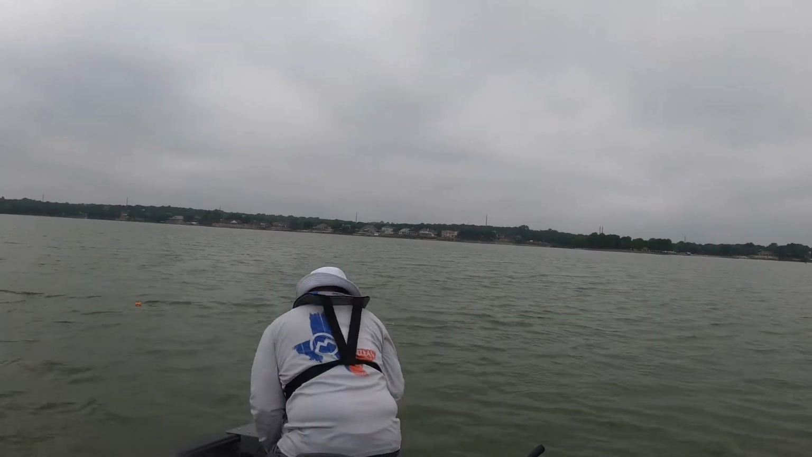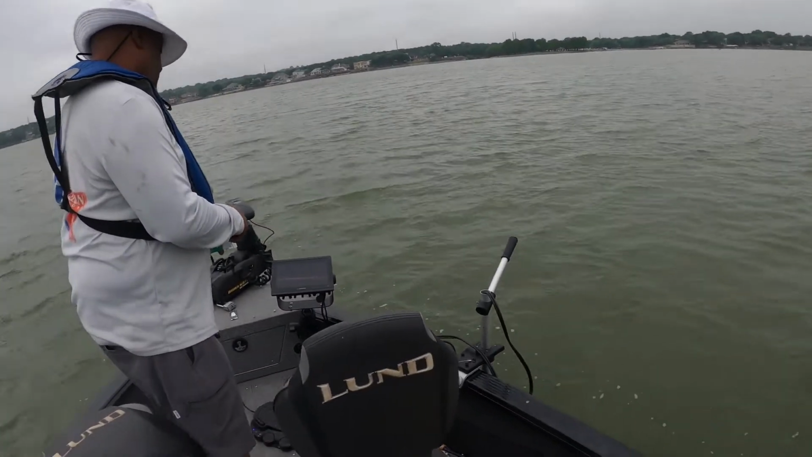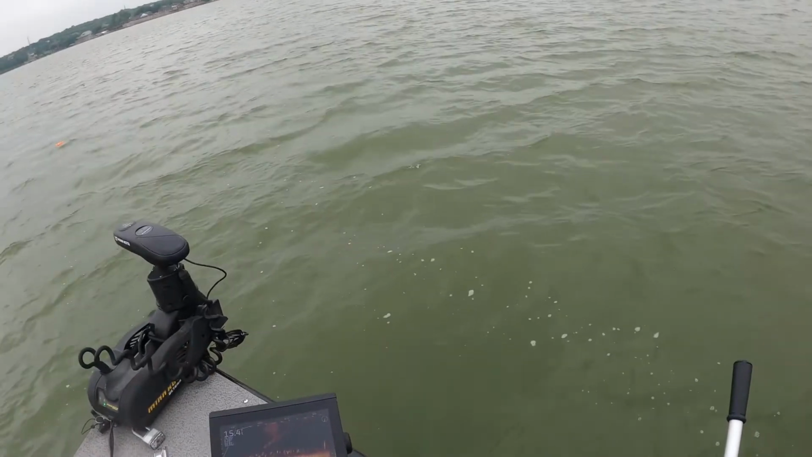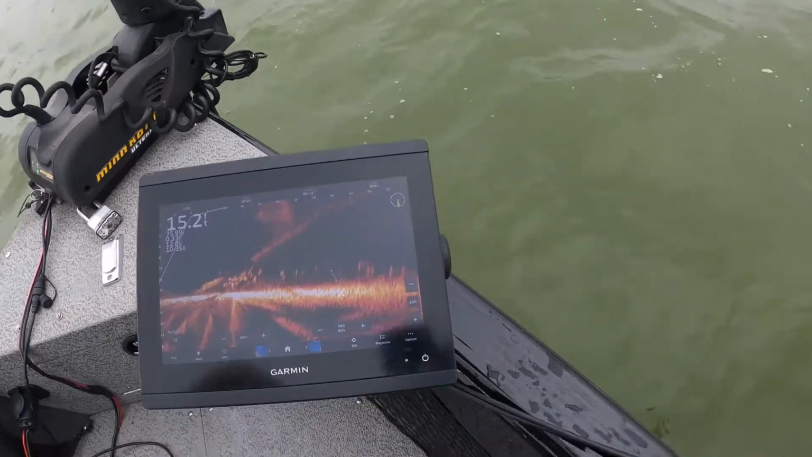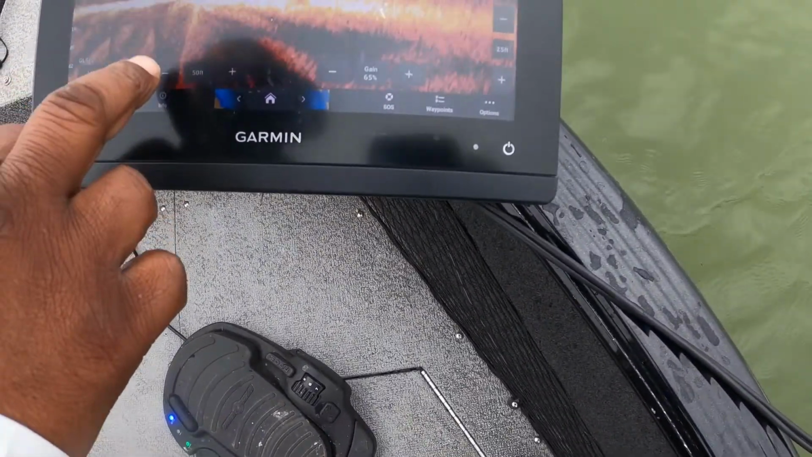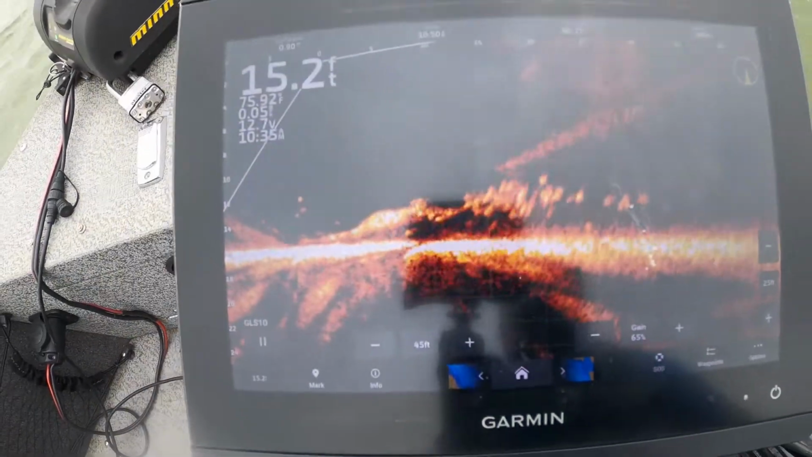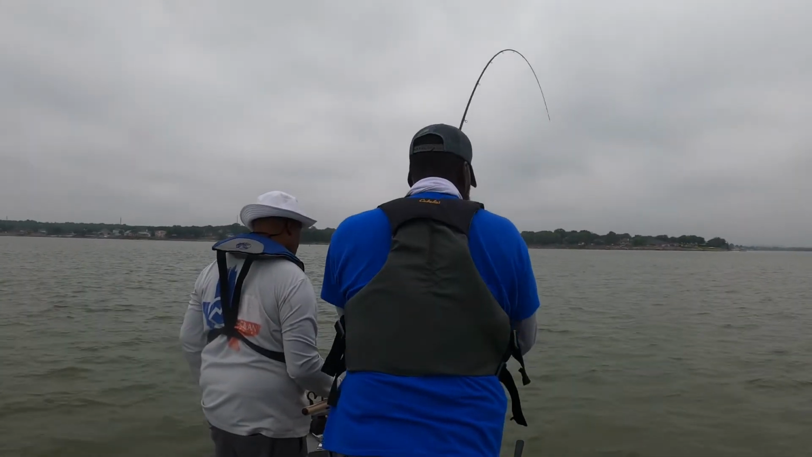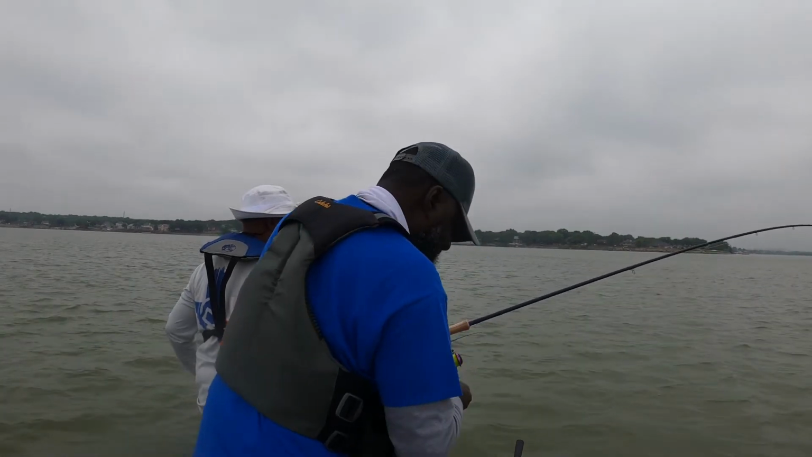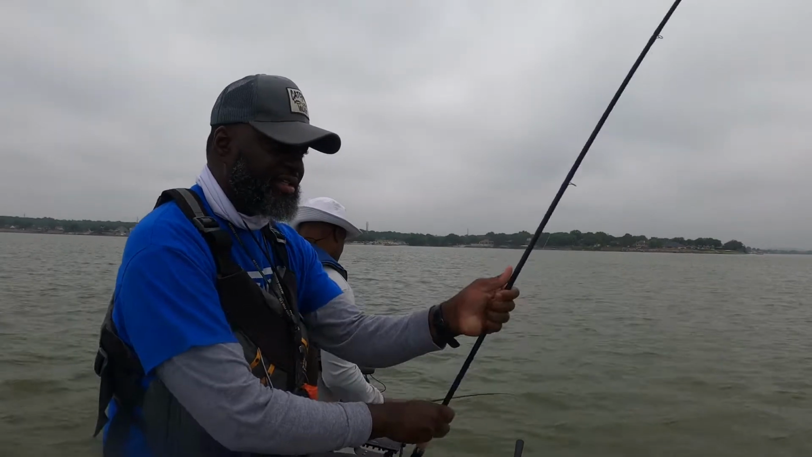Hold on, let me show y'all what we see right here. We got to get a close up of that. See that? We got to get a close up. Let me pull it in. That's what we see, y'all. Gosh almighty, T. Yeah, that's cool. That was Crappie. That's Crappie. Oh yeah, that's Crappie. Yes, sir.